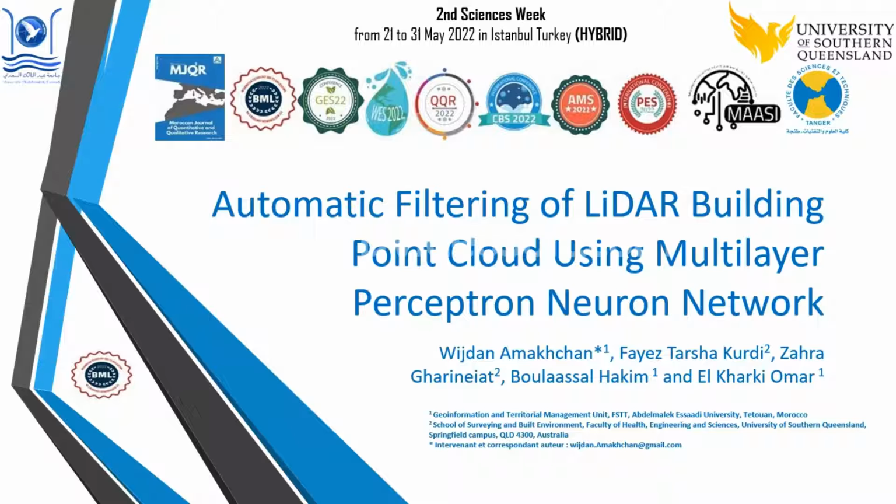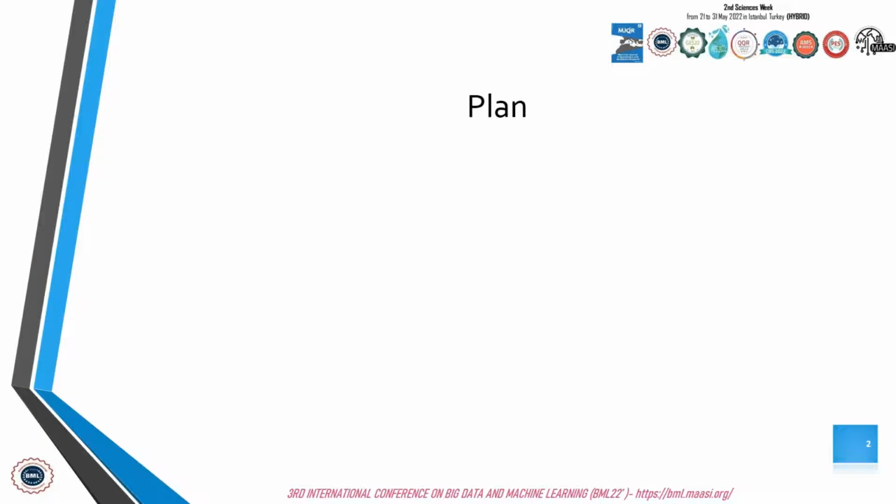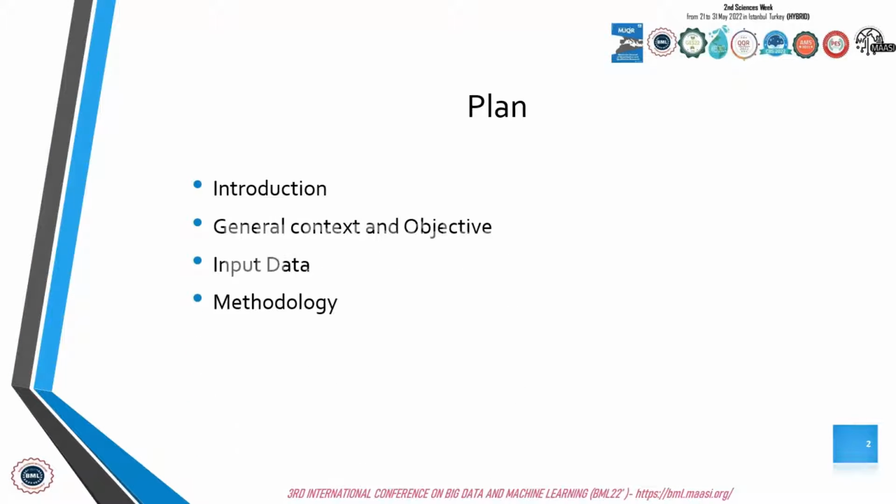I'll be presenting the paper titled Automatic Filtering of LiDAR Point Cloud Using Multi-Layer Perceptron Neural Network. Two research teams from Abdelmalik Saad and the Southern Queensland University share their knowledge and data to release this research. We will start the presentation with the general context and the input data. After that, present the method and the results obtained, then finish the presentation with a conclusion.